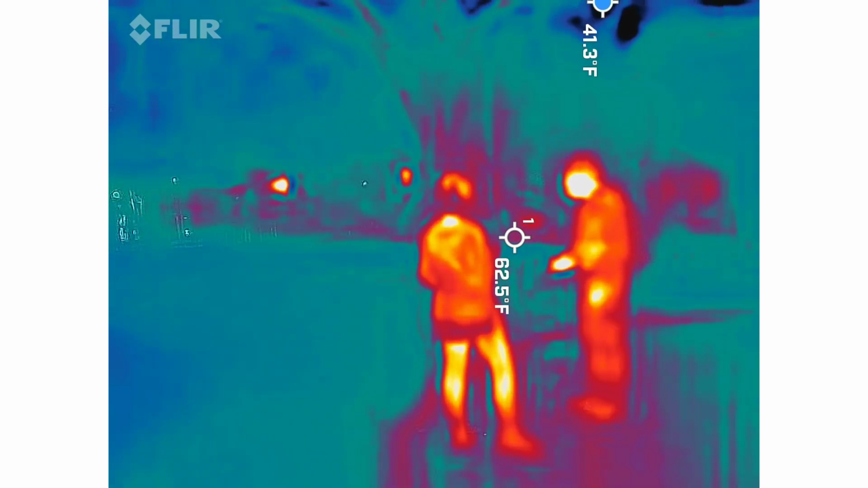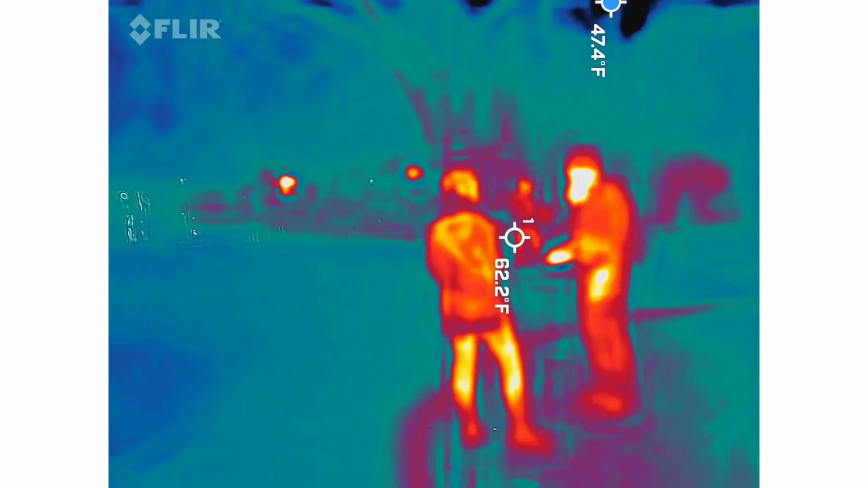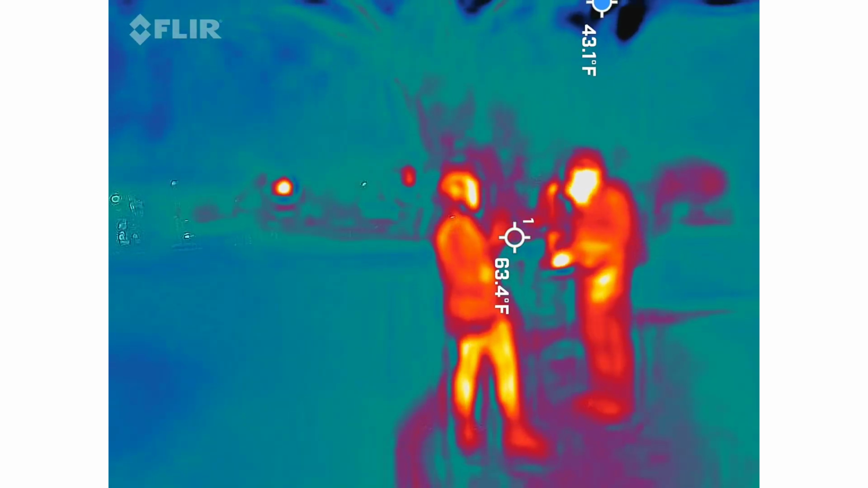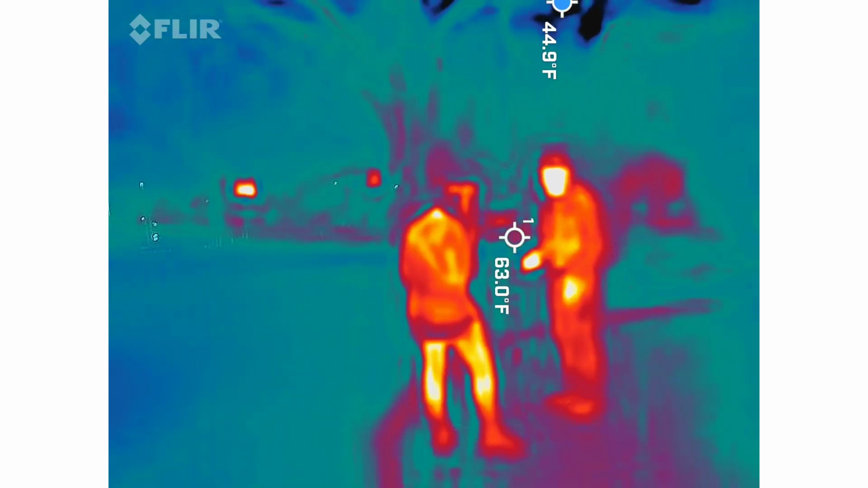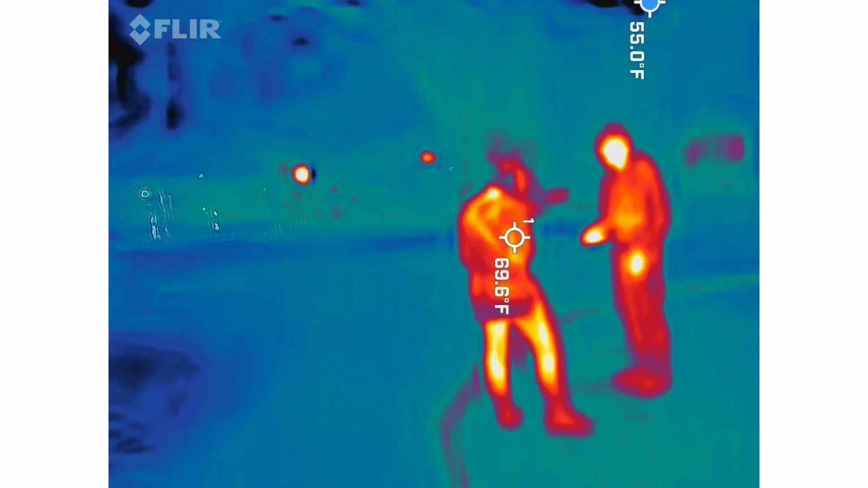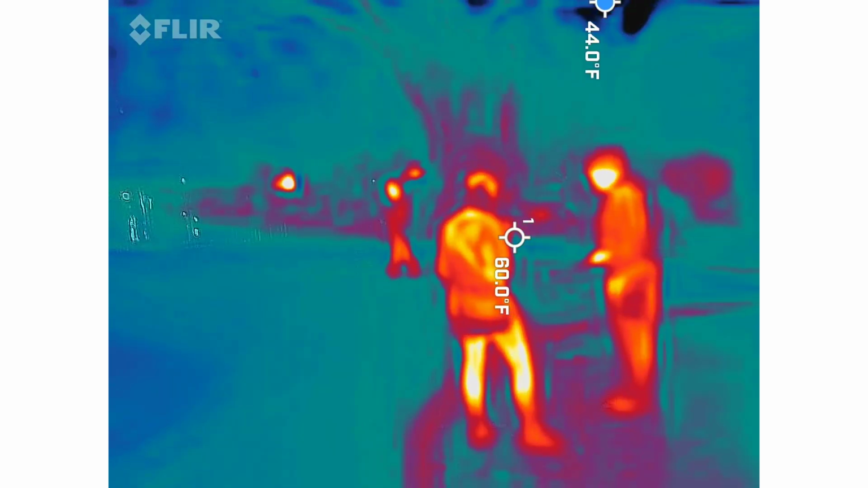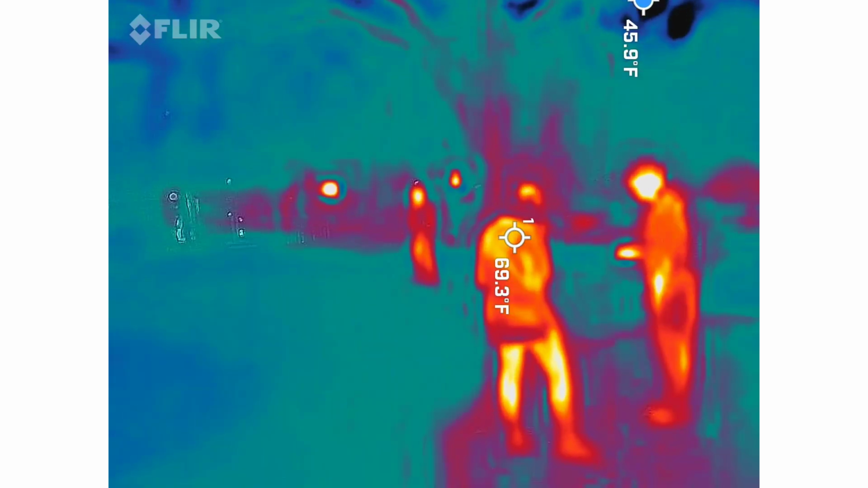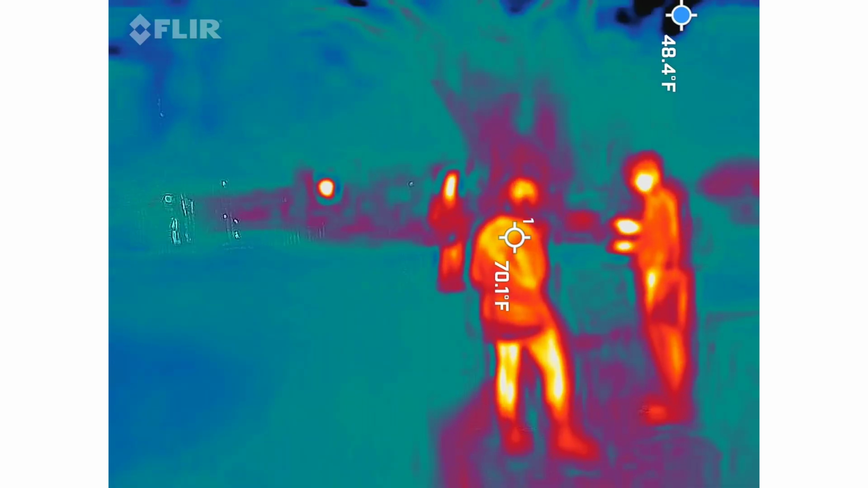Jesus. Freezing my ninnies off. Penguin huddle. Getting a couple 8.9s. Anything higher than the green color? Blue, yellow?